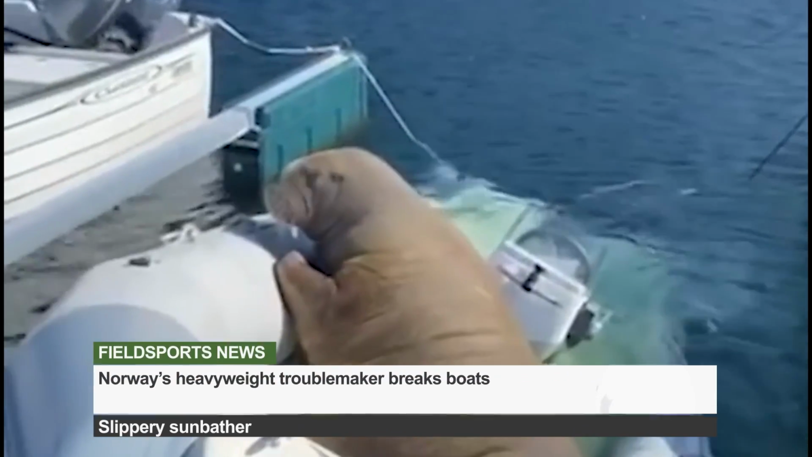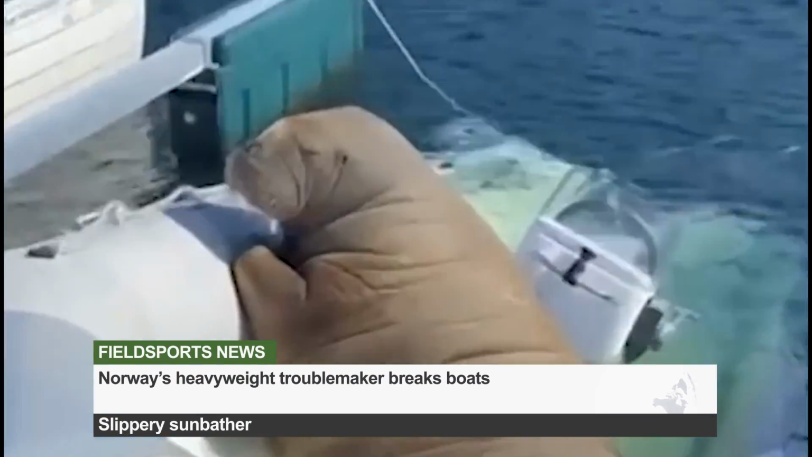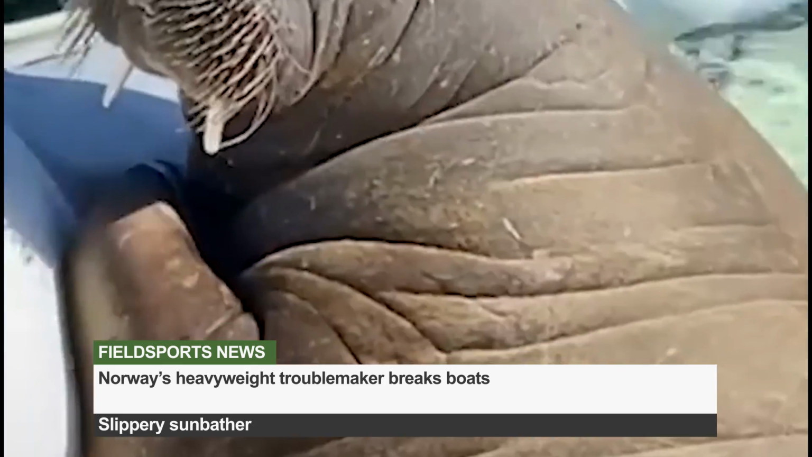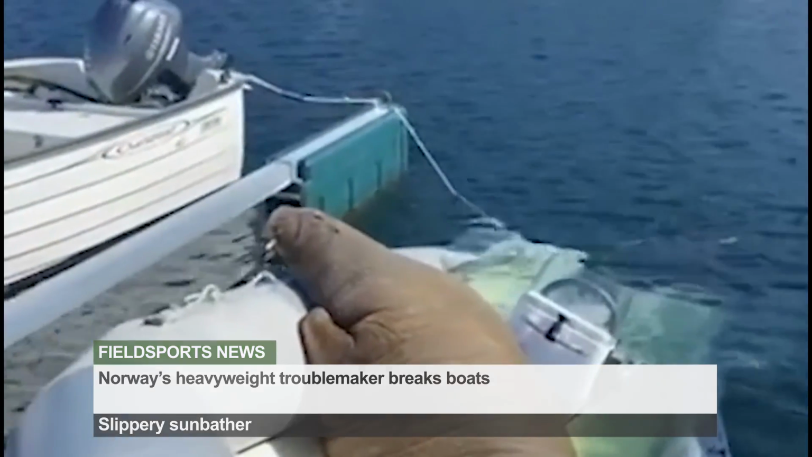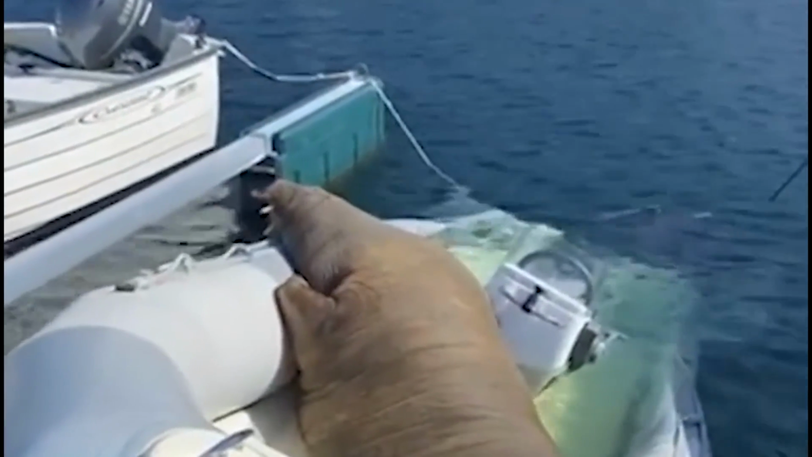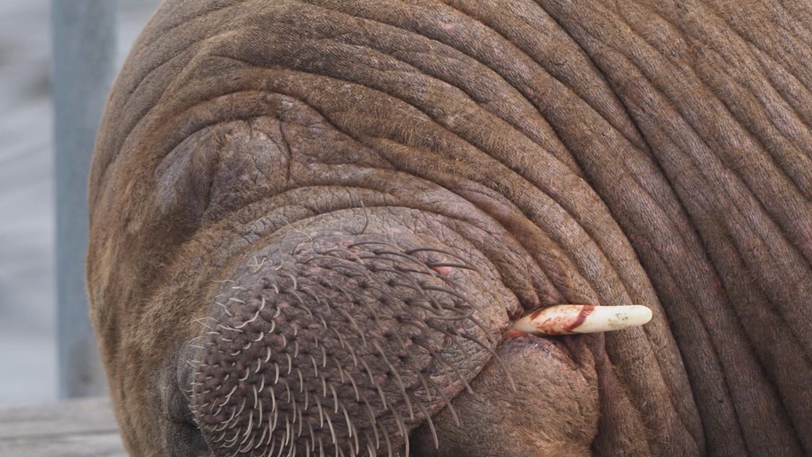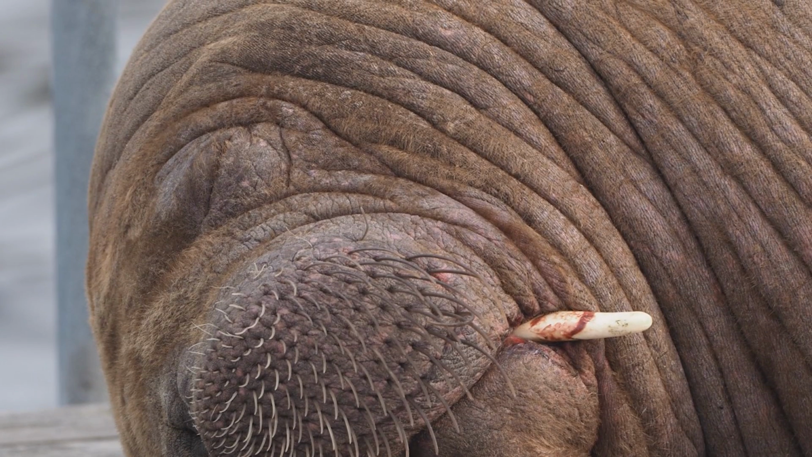A walrus in Norway has taken to sunbathing on boats. Locals have named the animal Freya. Her visits are causing trouble because of her 700-kilogram weight. She's damaged several boats in the port town of Kragerø in the south of the country. The Directorate of Fisheries is now planning to put up a floating dock for the walrus to use. Thanks to Per Holmseth for the story.